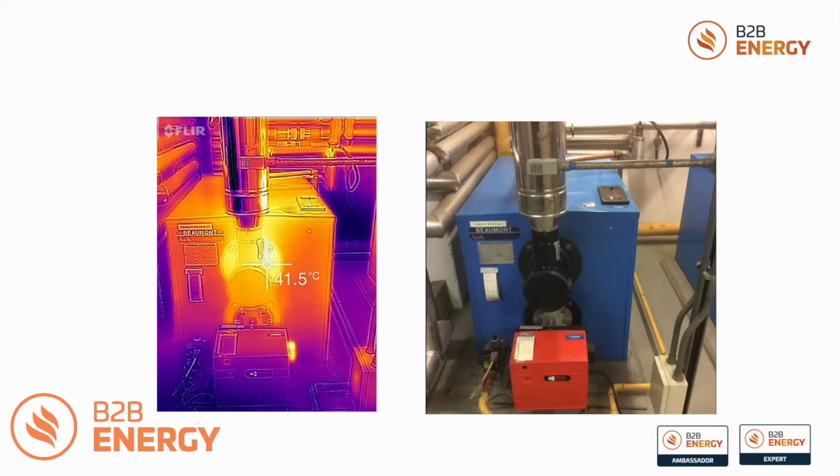Here's another example of a boiler. Now you wouldn't necessarily look to lag these boilers, but you can see the significant heat loss around the flue area, which is really impacting on the efficiency of this boiler.